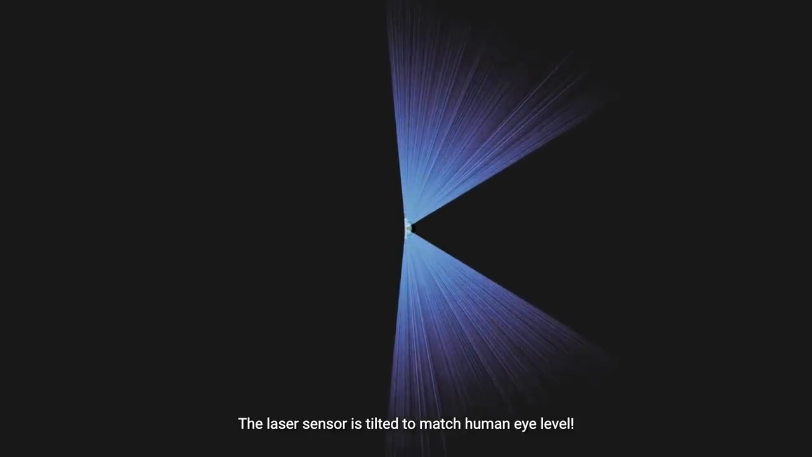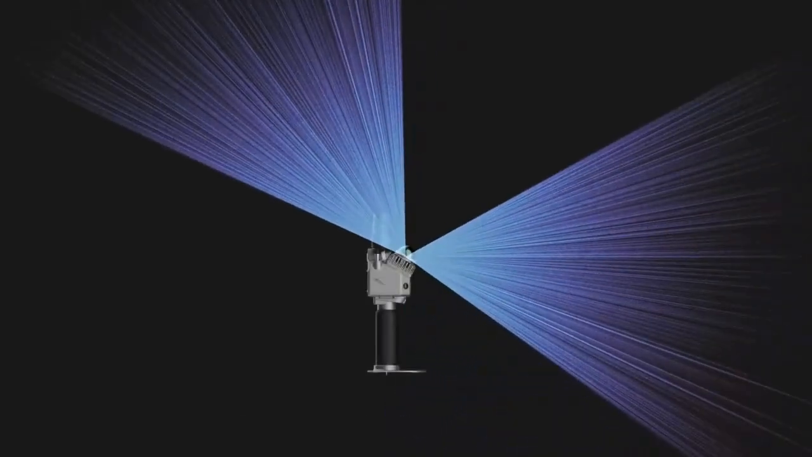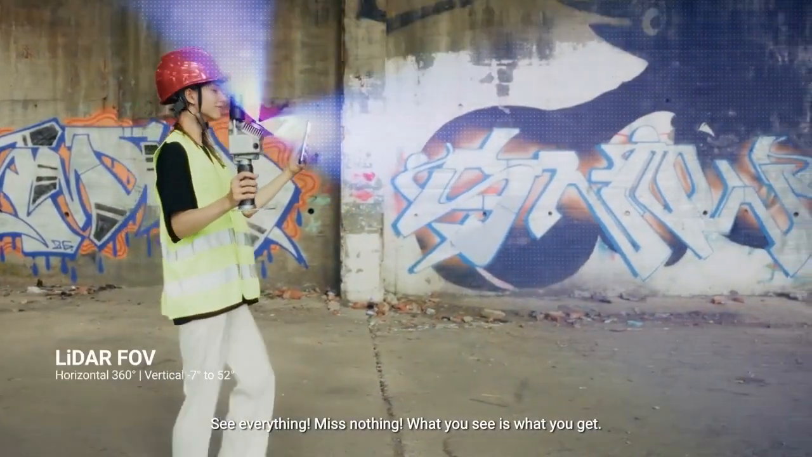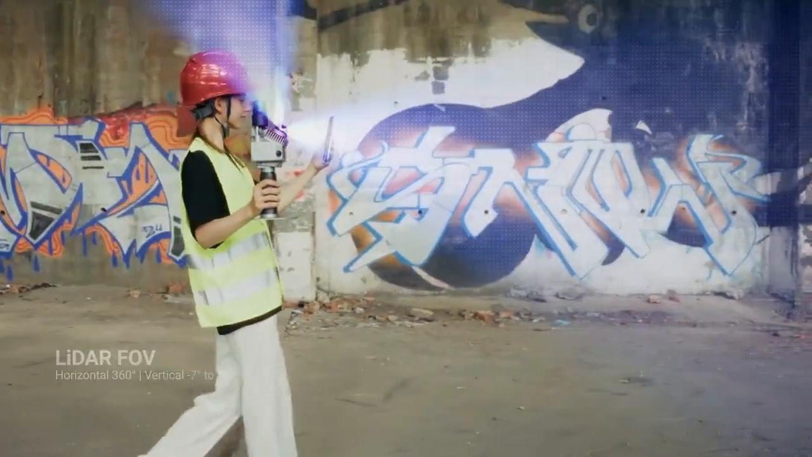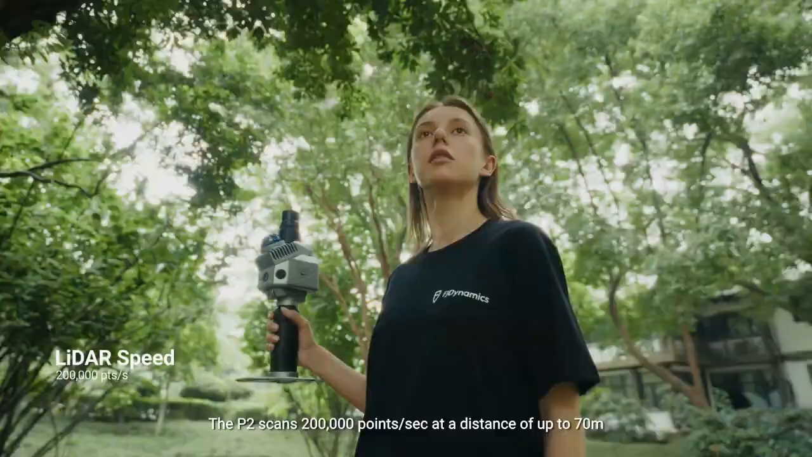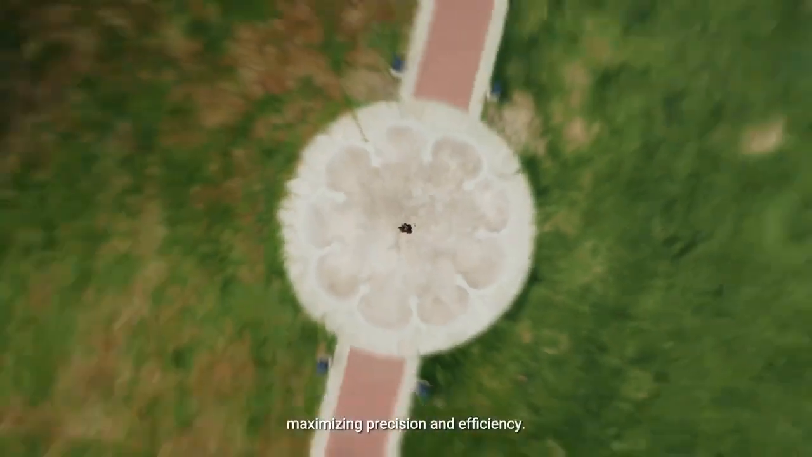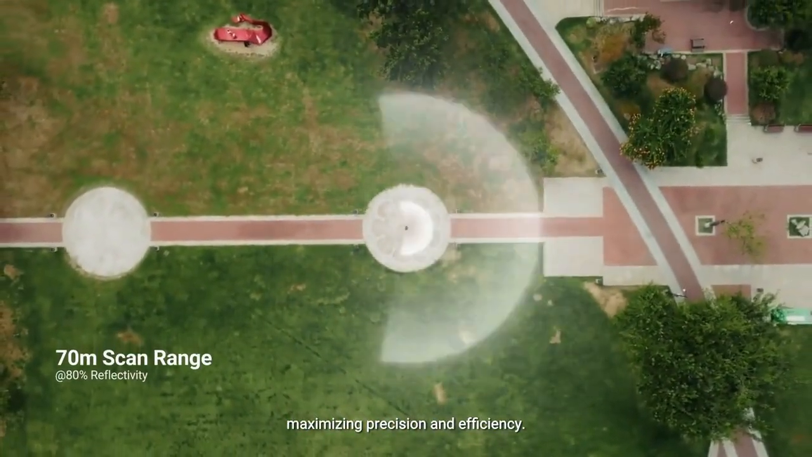The laser sensor is tilted to match human eye level. See everything, miss nothing. What you see is what you get. The P2 scans 200,000 points per second at a distance of up to 70 meters, maximizing precision and efficiency.